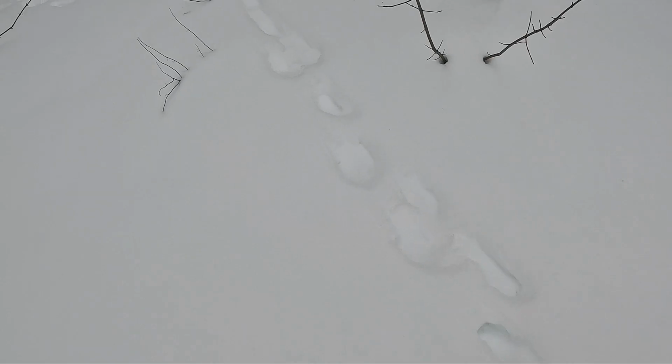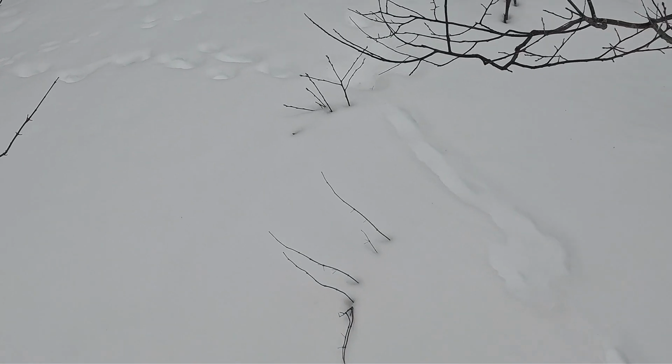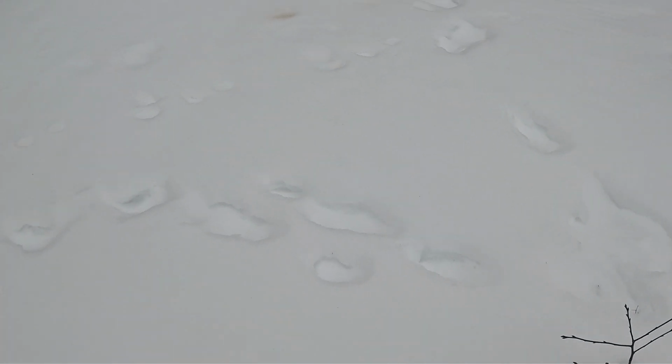I mean, those almost look like human footprints, like little ones. Across from here, that is a snowshoe rabbit. More snowshoe rabbit.